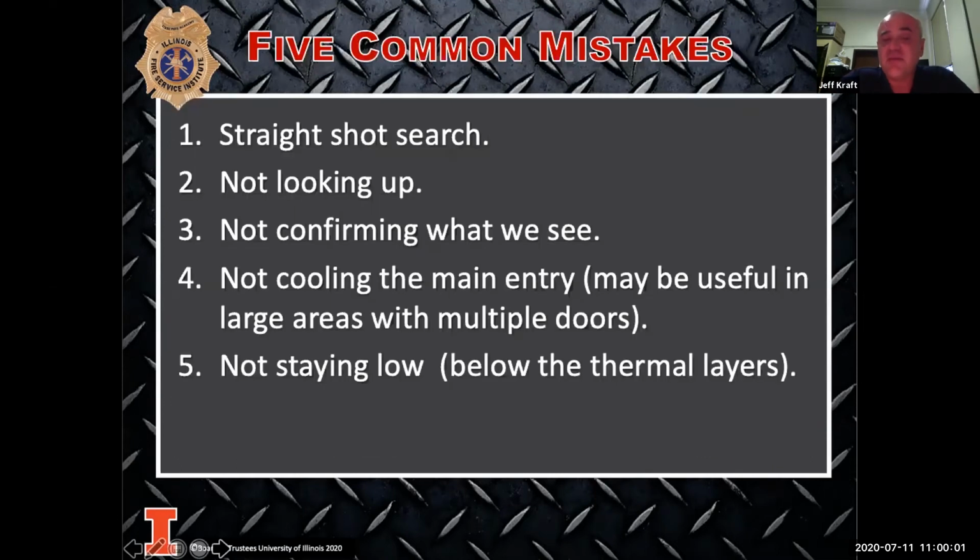Things we have to remember that can get us in trouble if we don't use the camera correctly. Don't do straight shots with the camera. Remember, keep your search going left-handed or right-handed. Keep your landmarks for that room. Constantly, every minute and a half to 2 minutes, you should be checking the ceiling levels above you until you get water on the fire. Until you're able to cool down that area, make sure you are in an area that you belong in. Don't get yourself committed to an area that is going into or is close to flashover.